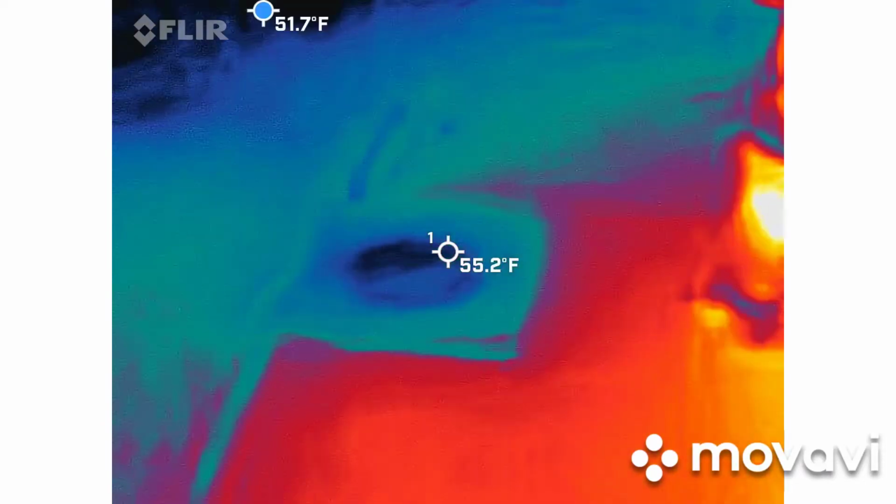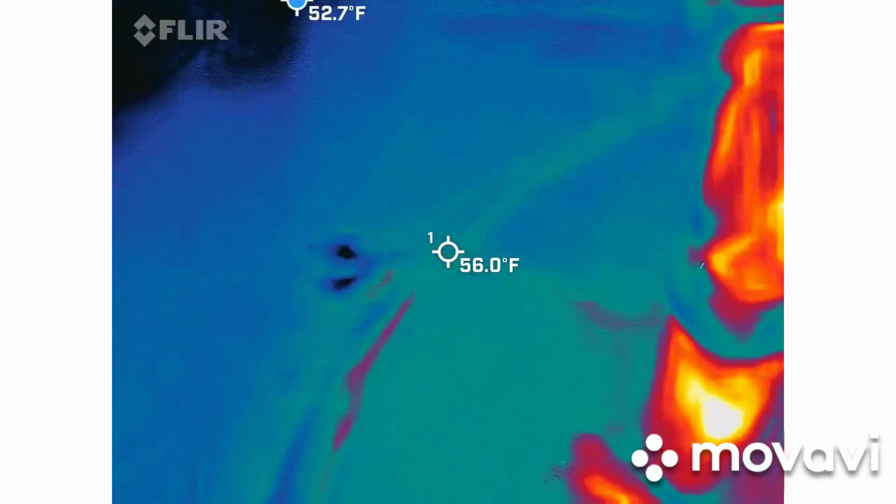Also getting into the more popular areas. Okay. You're going to see little pockets of tours here and there. Yeah, sure.